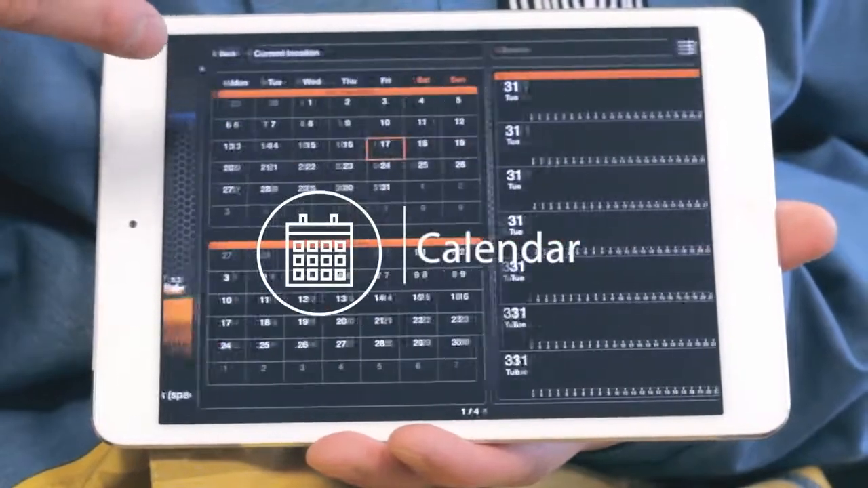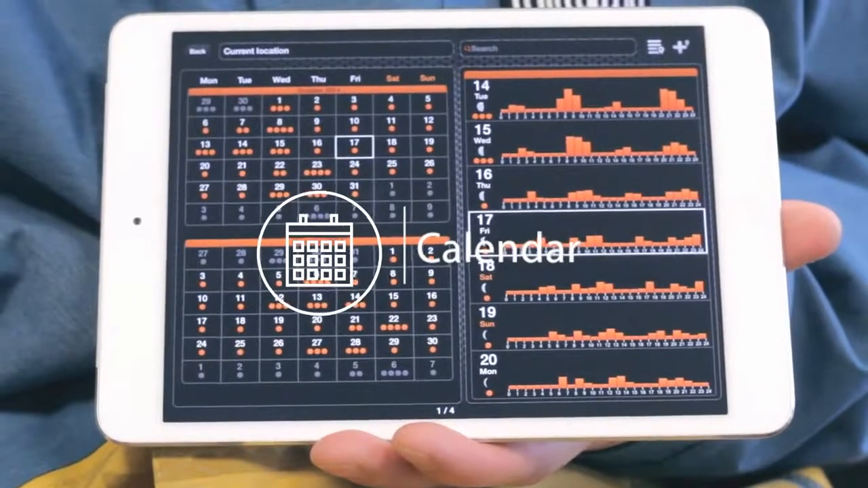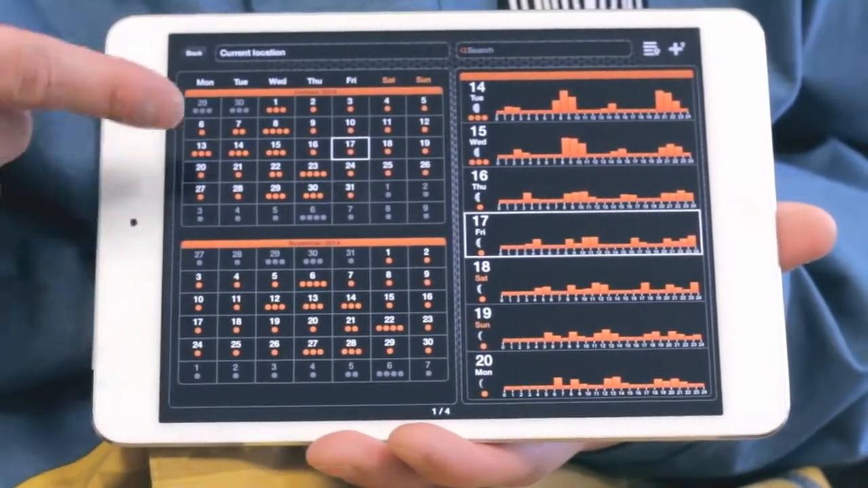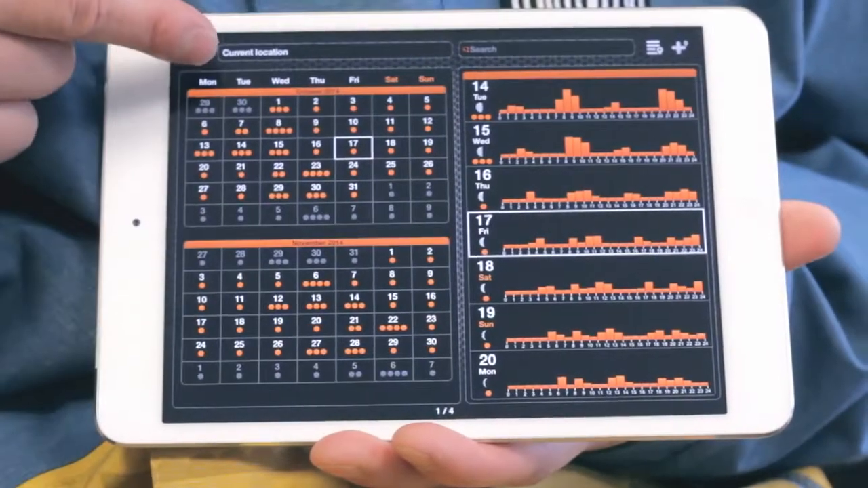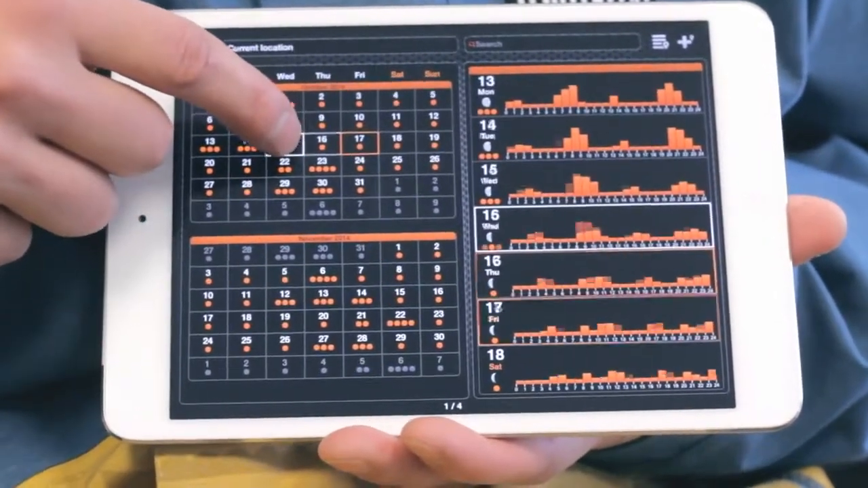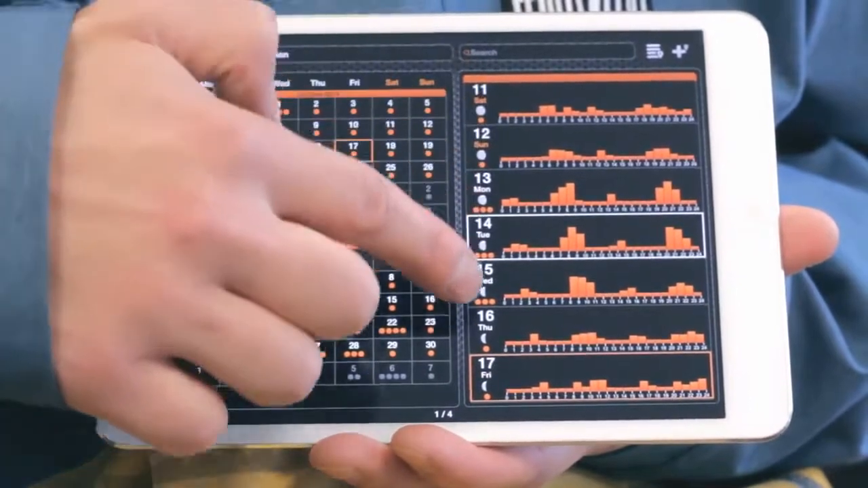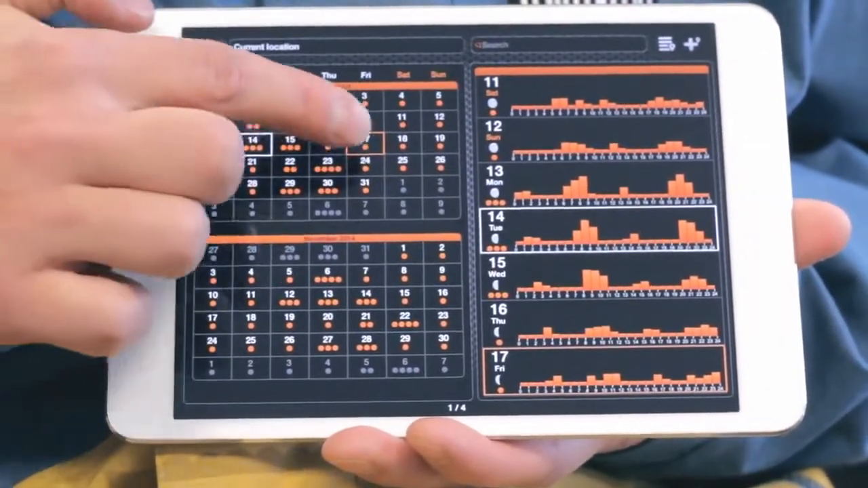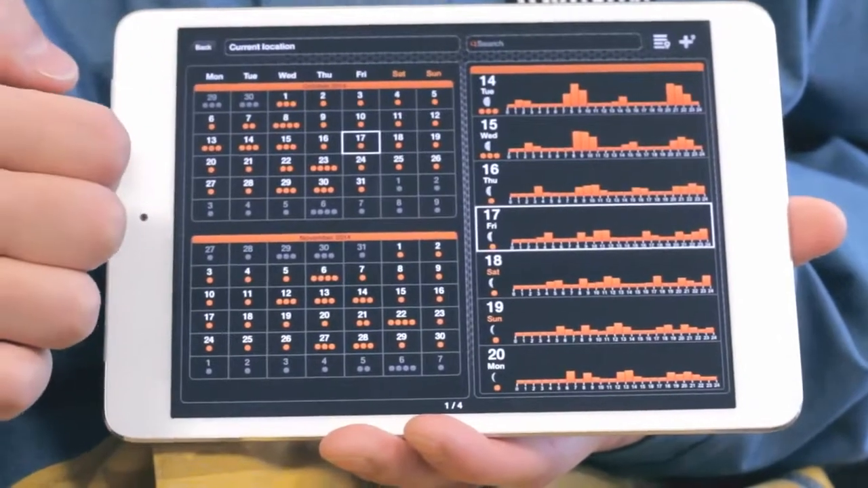Calendar. The calendar provides you with information about fish activity levels and lunar phases for chosen fishing locations. The fish activity level for each day of the month is presented by the orange circles. By clicking on a particular day in the calendar, you can see the hourly fish activity levels. The higher the fishing activity level, the higher the chances of a successful catch.